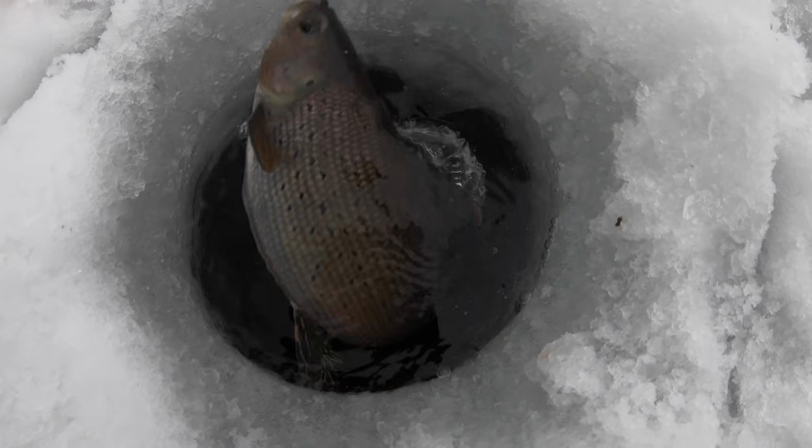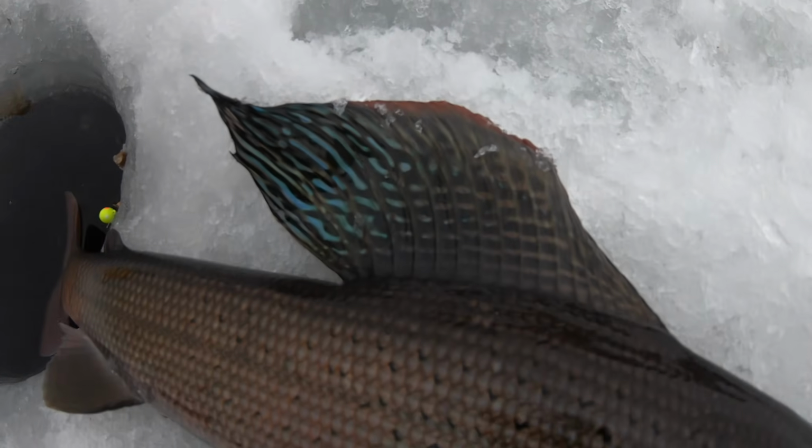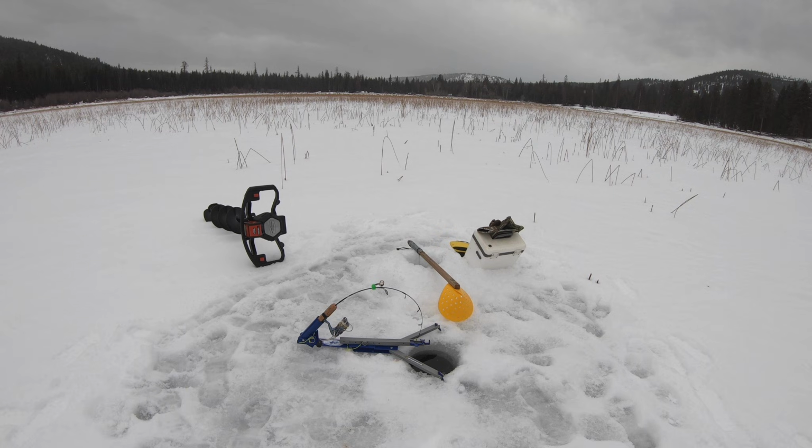Look at that. Look at that dorsal fin. Beautiful. Wowzers, look at that fish. Gorgeous.